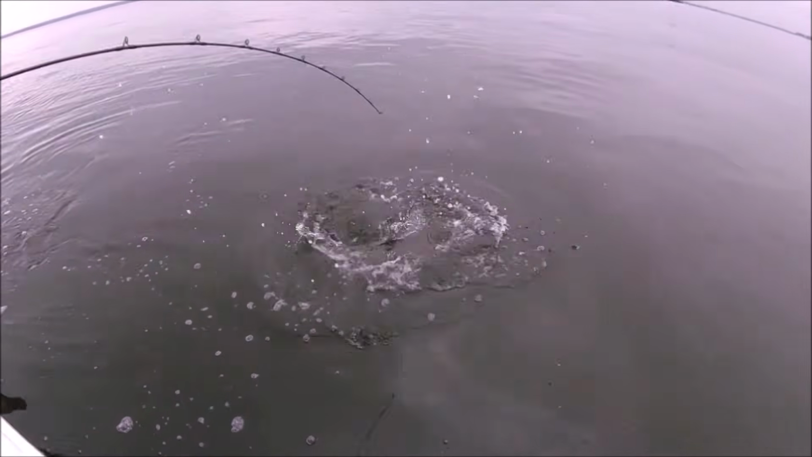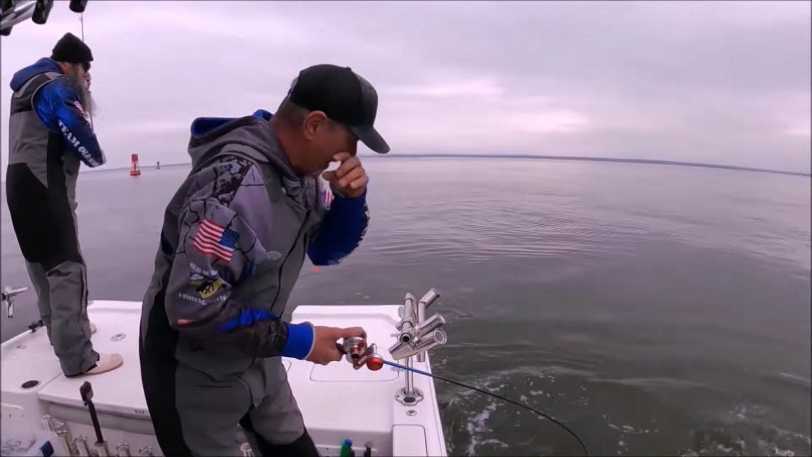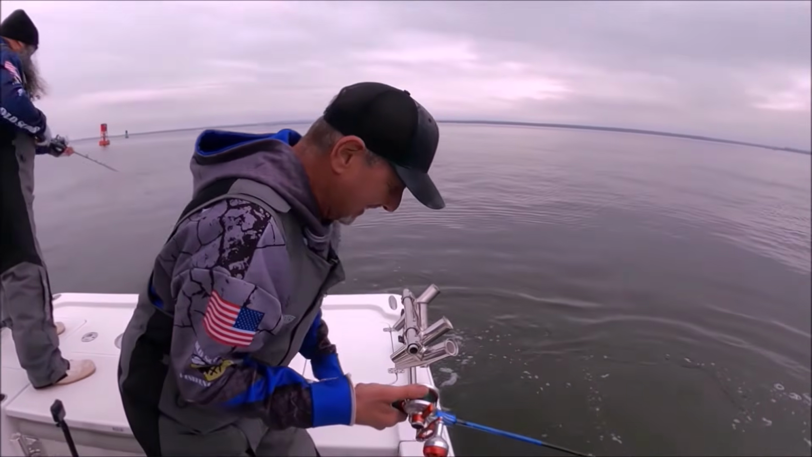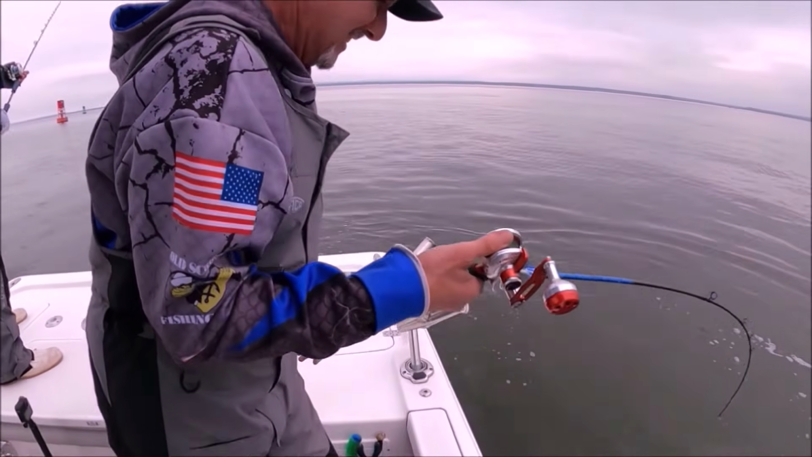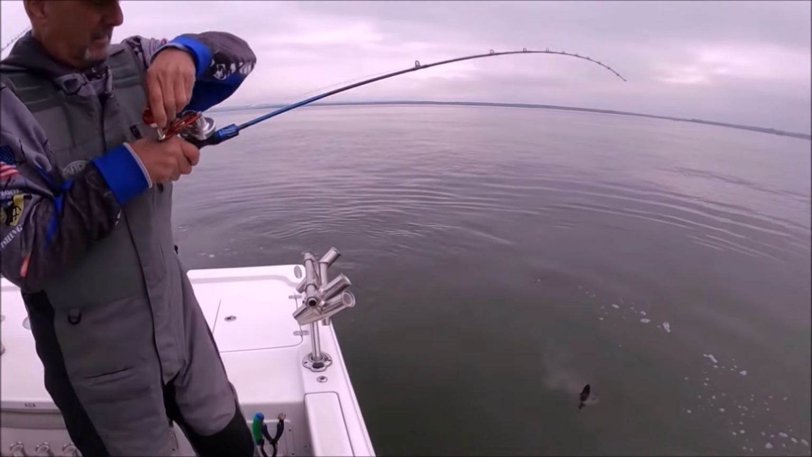Look at him, look at him. And what color spoon is that? It's the copper, the brand new copper. It is a brand new Captain Mike's special order, Team Old School pattern. Yes, it is. The people at Nichols are awesome, man. They made these patterns for us. Want to do an all copper spoon?